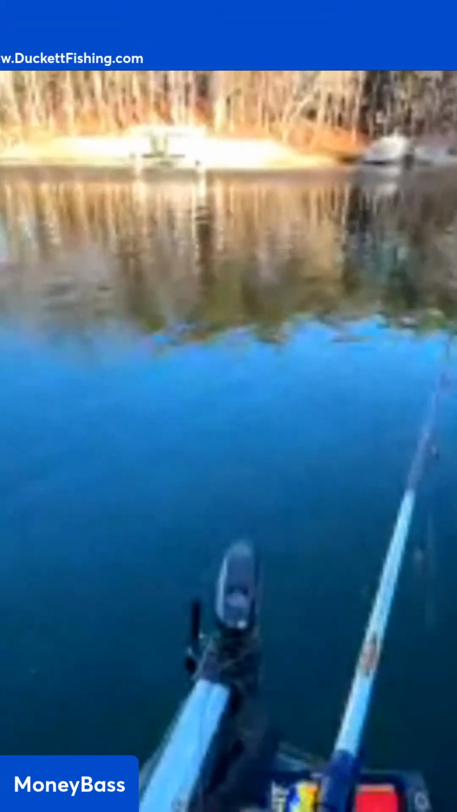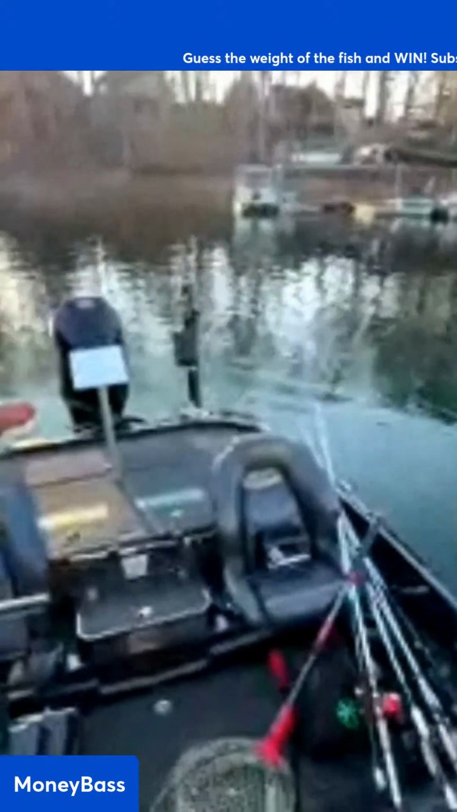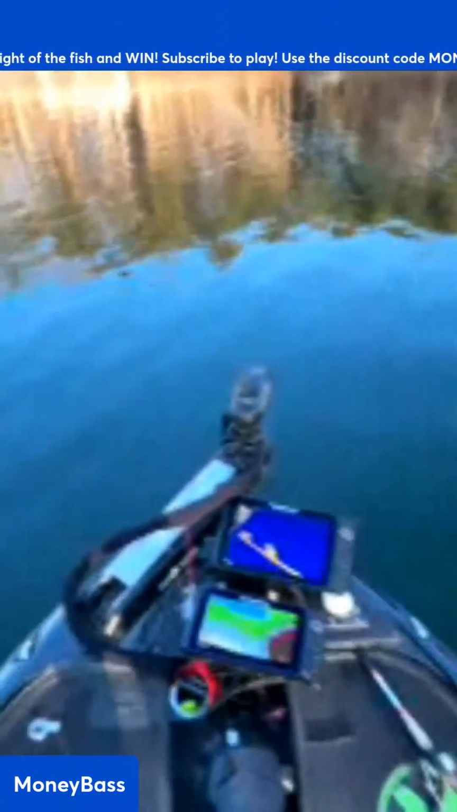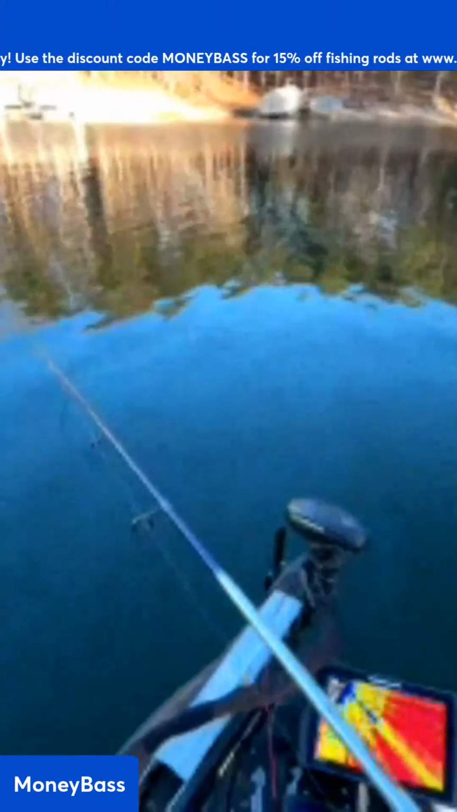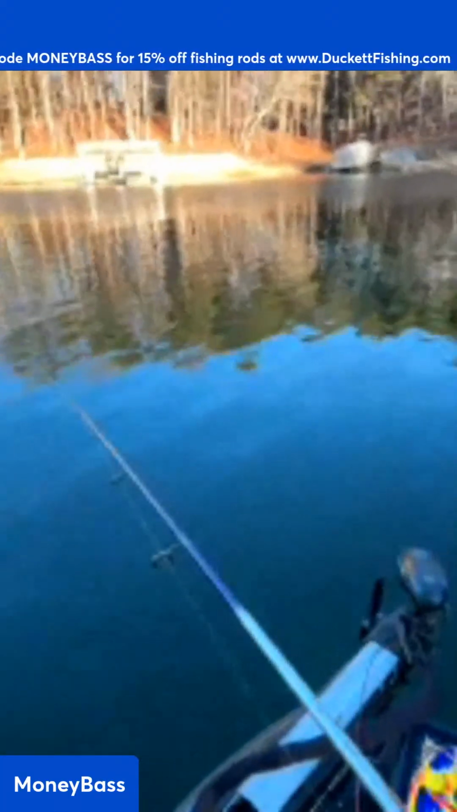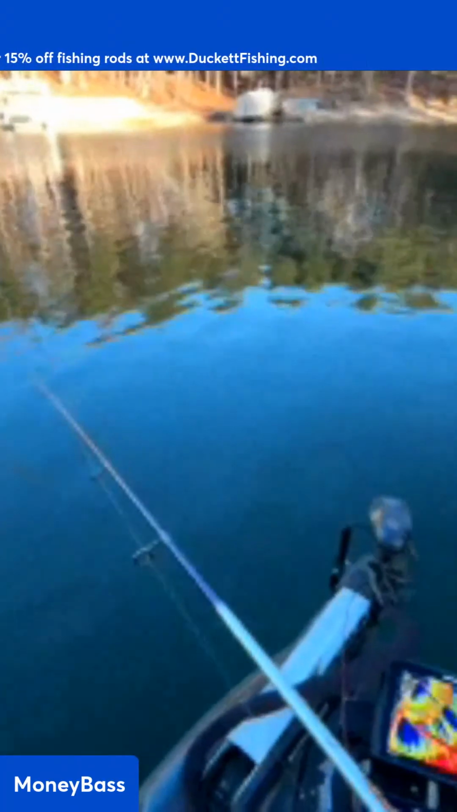We're just out here testing out this Starlink. Let me show you guys. You see that right there? That is my Starlink system that I'm out here testing out, kind of playing around a little bit and seeing what we can see. And you know what? I think I found some bait fish. Let's see. That's a bunch of bait fish out here.